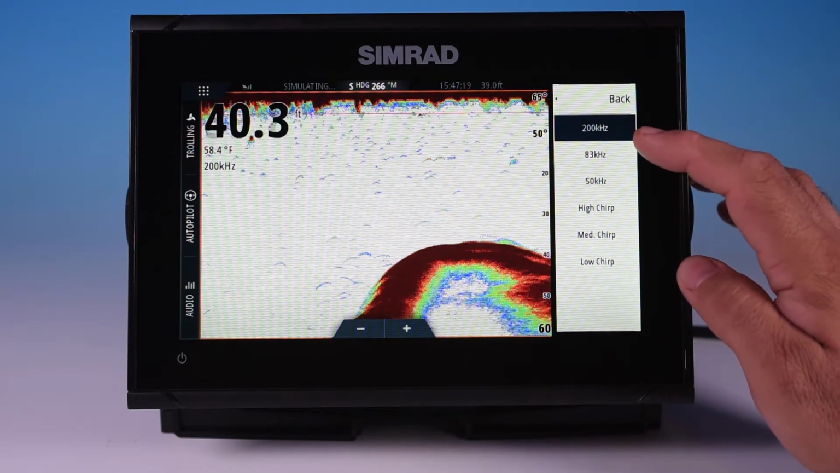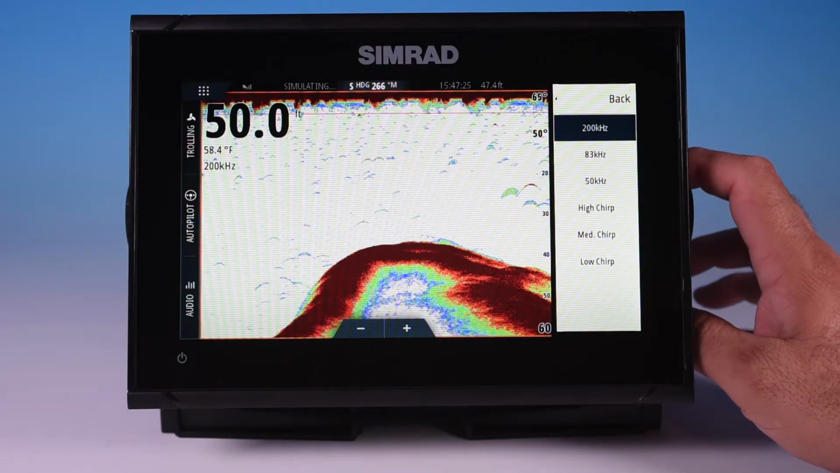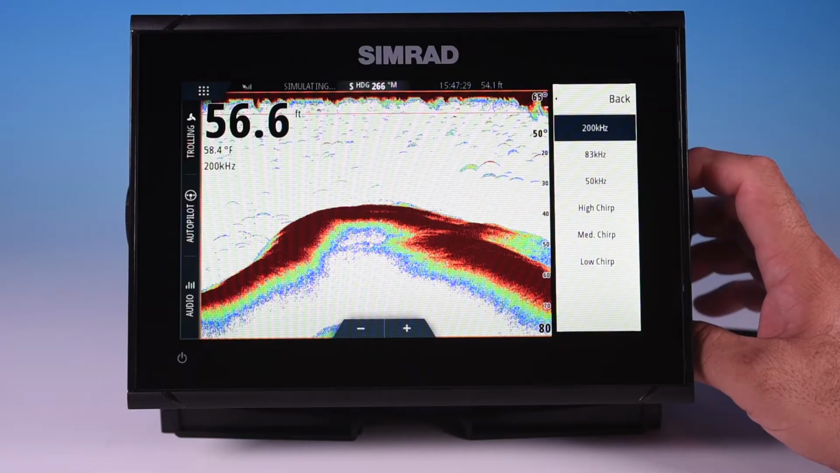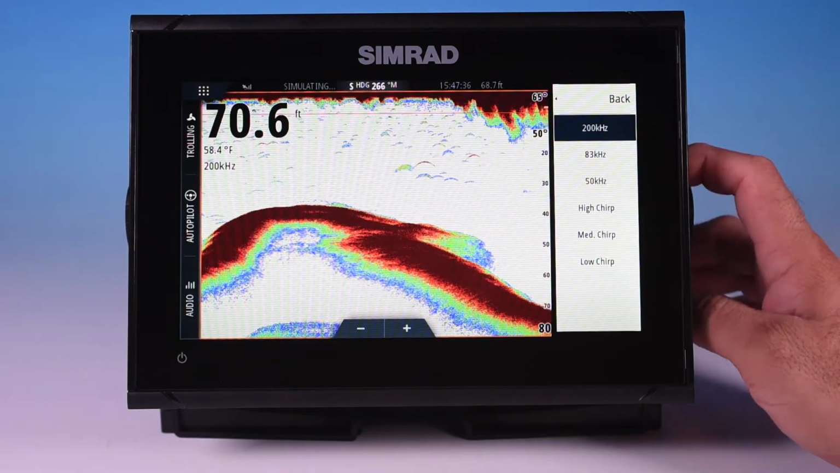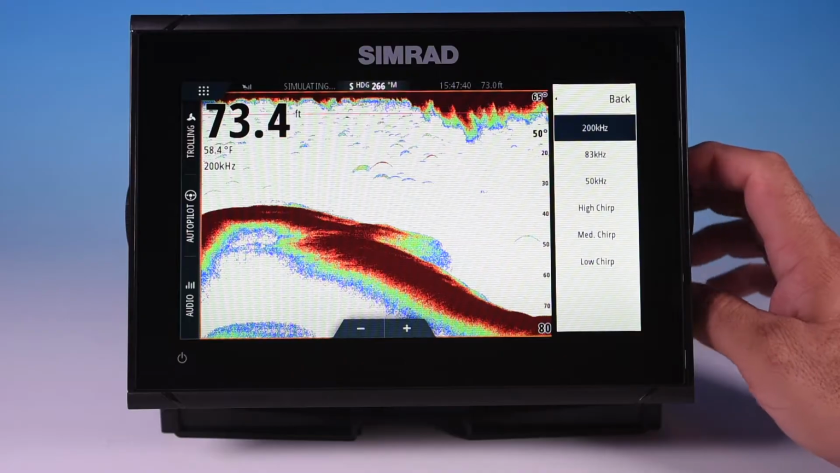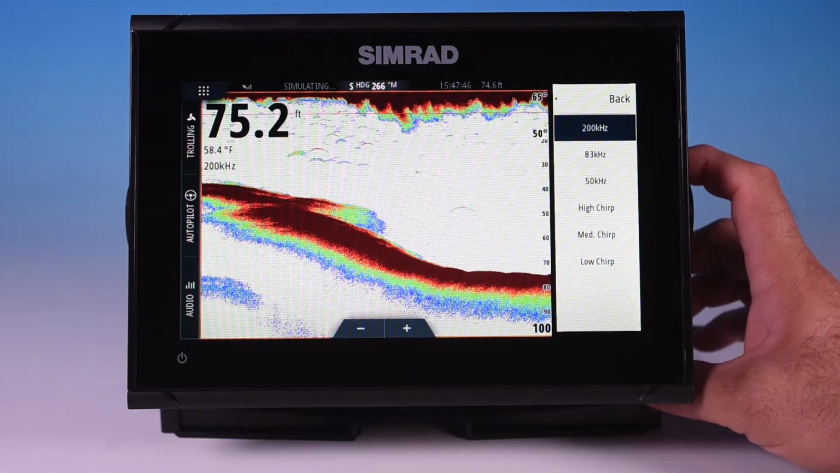So shallow water, the 200 is working very well. 83 would be better for mid-range depths. Shallow water, I'm saying anything realistically 100 feet or under. That's 30 meters or so or under. The 83 kilohertz is good from, I would say, 80 feet to maybe 150 feet. And beyond that, I would recommend using the 50 kilohertz if you're 200 feet or deeper.